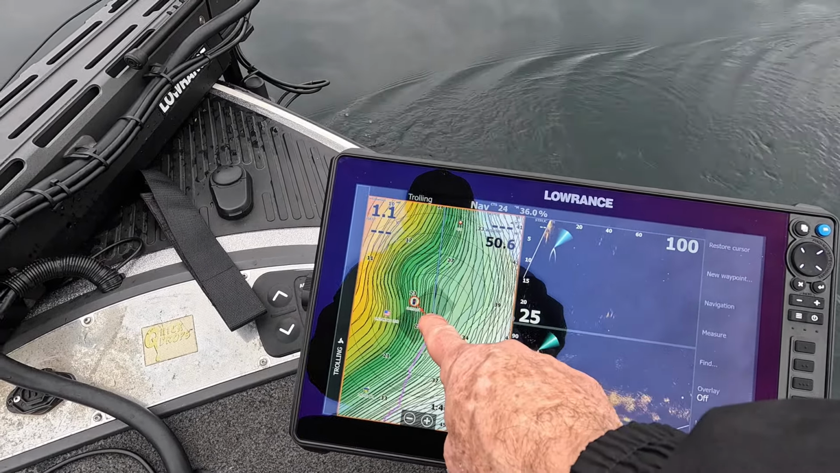So you can aim at a boat dock or a brush pile, and no matter which way your trolling motor is turned to keep the right angle of the cast that you want to make, you still are locked in on that setting.